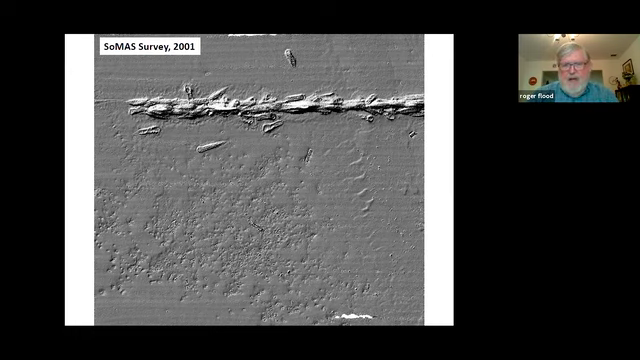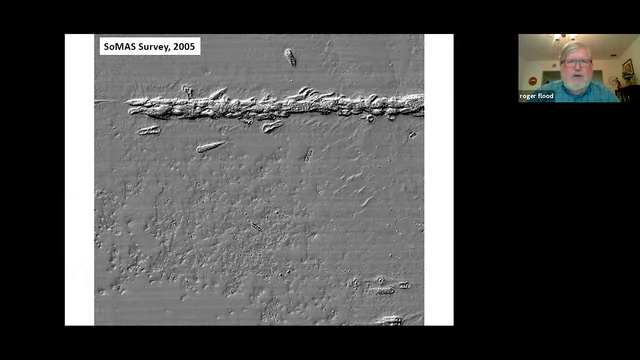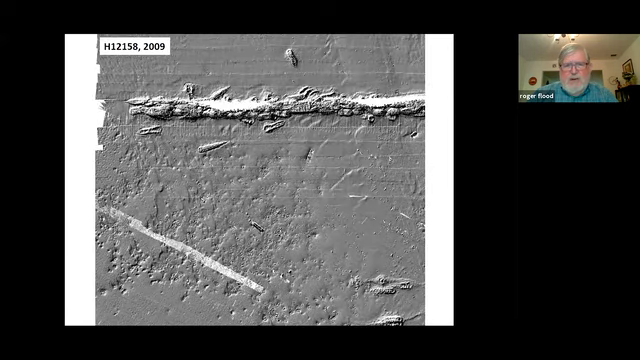And then the next one, 2005, we were back there, and those sand waves have moved a little bit. There's some kind of sediment deposit on the north side of that ridge. And then 2009, I think, is the next one.